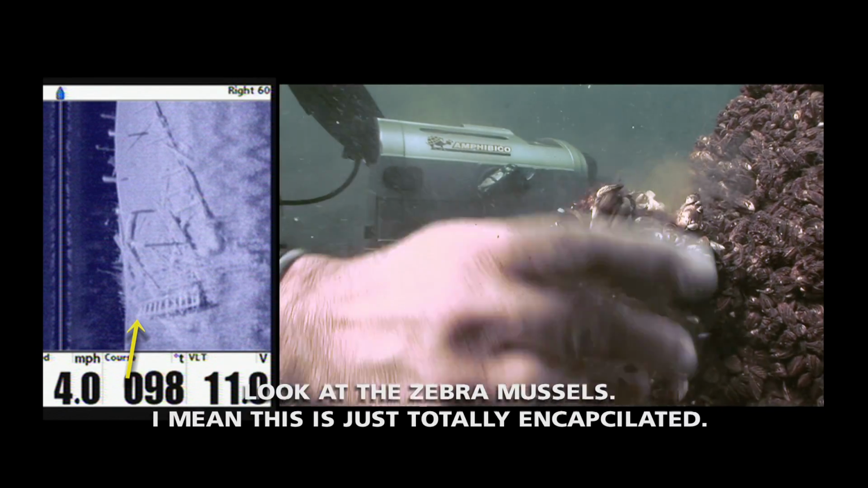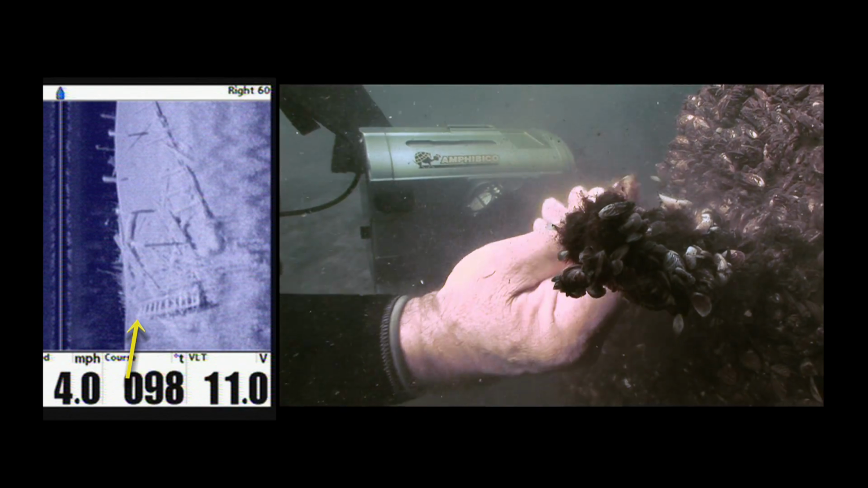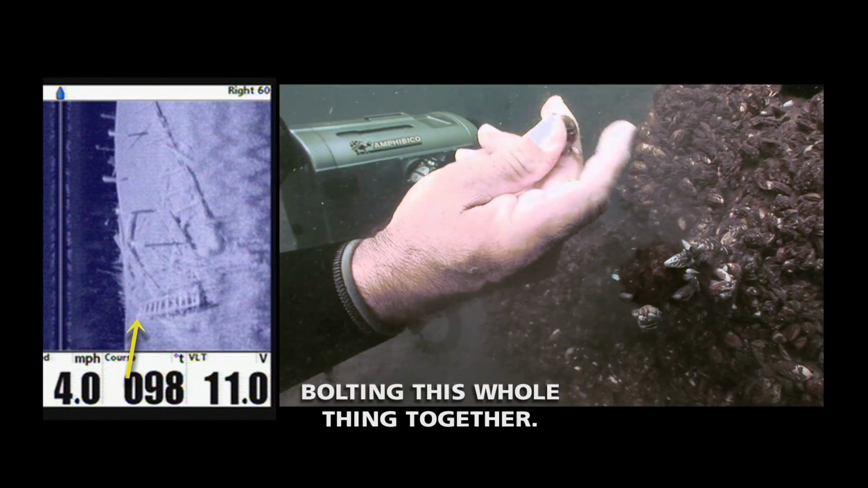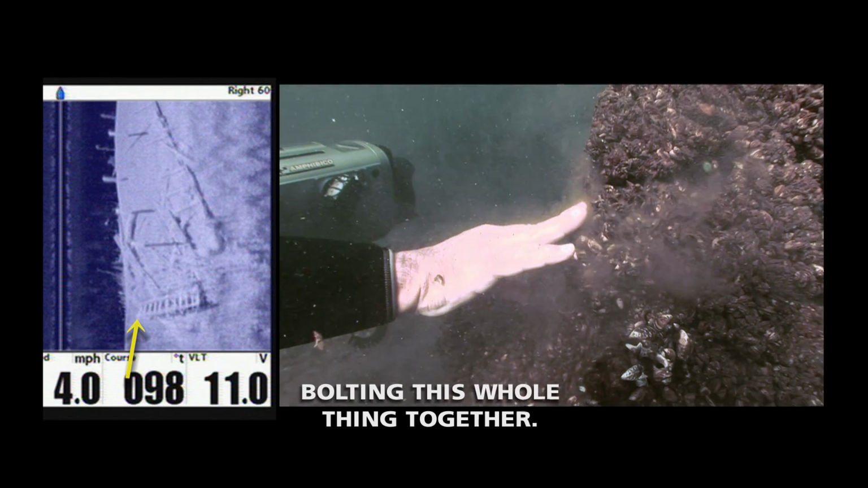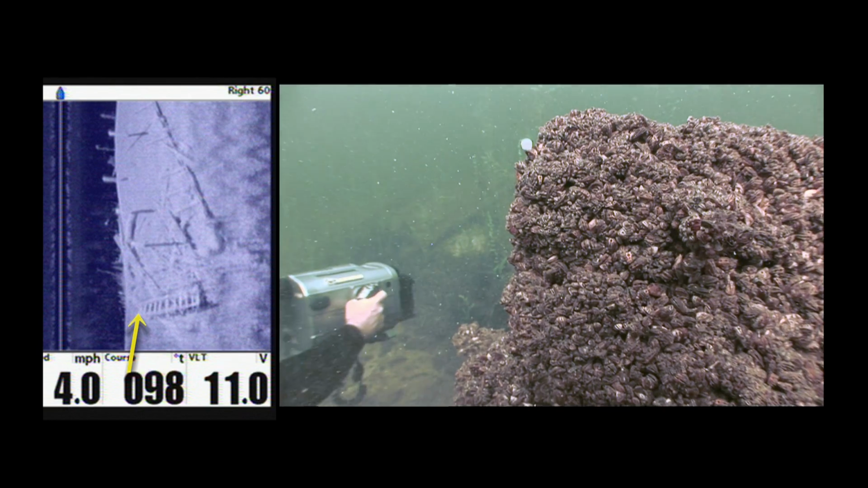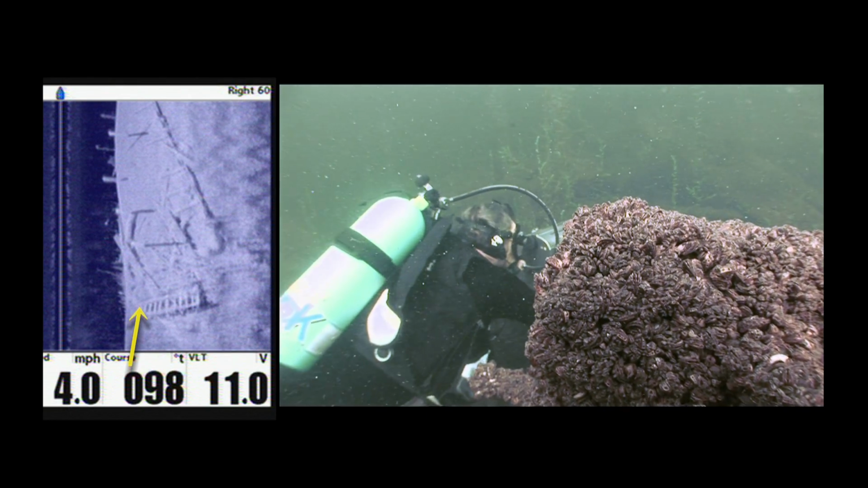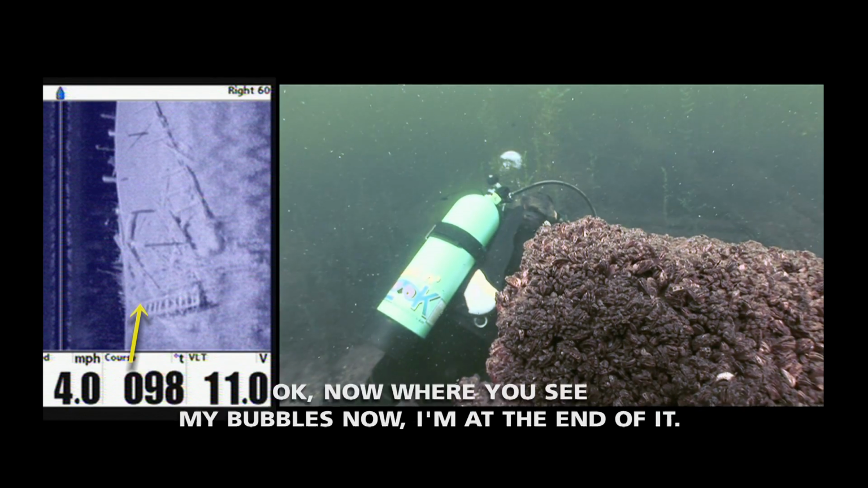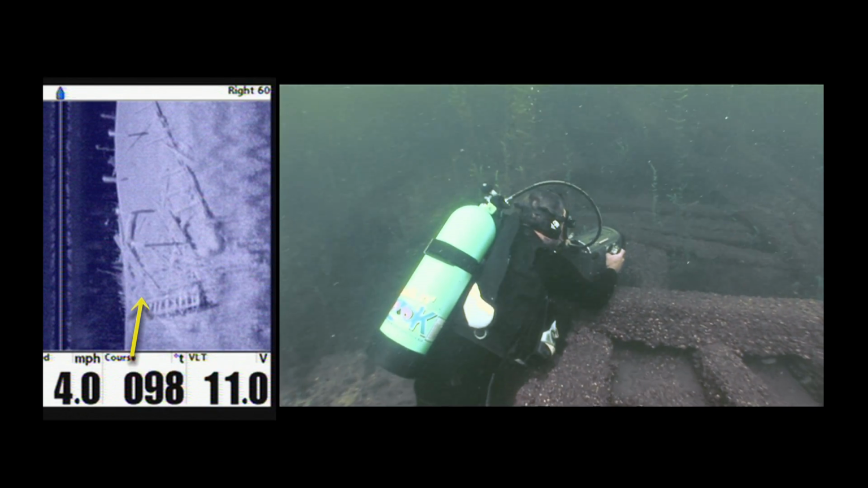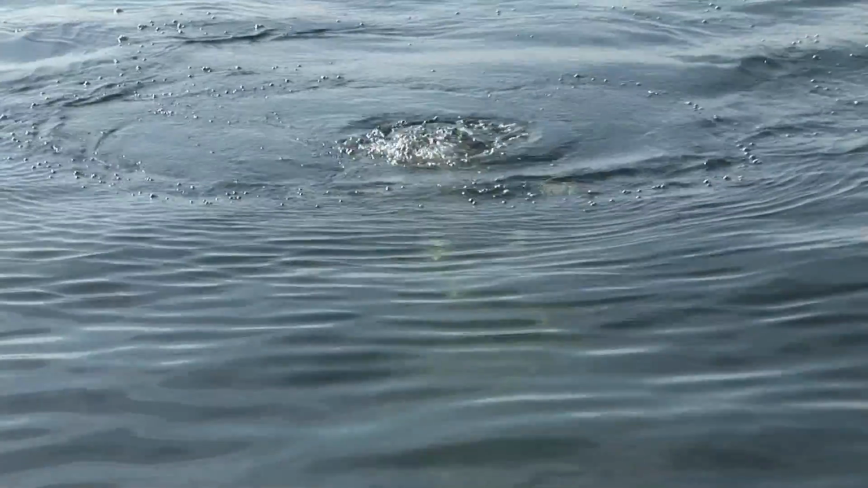Look at the zebra mussels. I mean, this is just totally encapsulated. That's a piece of metal bolted this whole thing together. Okay, now when you see my bubbles down, I'm at the end of it. Okay, well you're 100 feet away from the buoy at least, so it's a lot bigger than I ever realized.